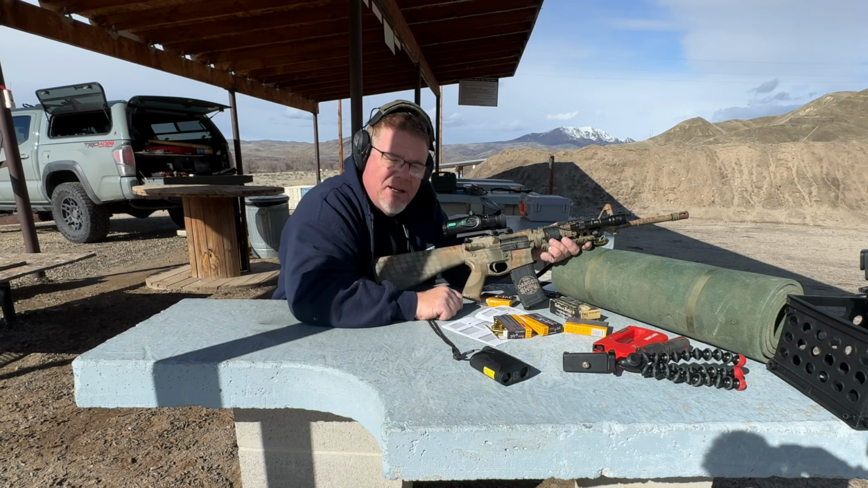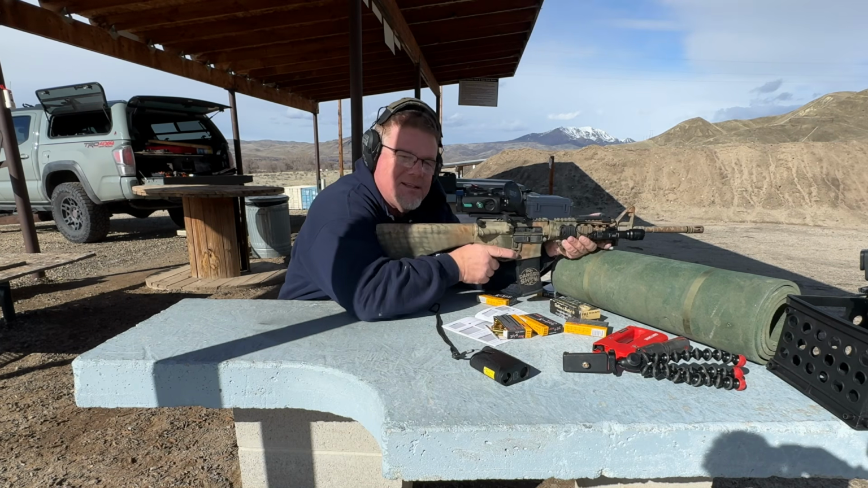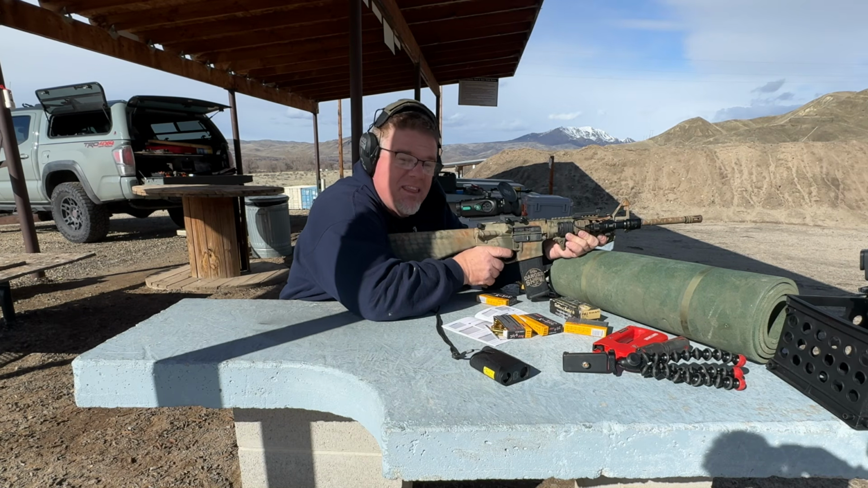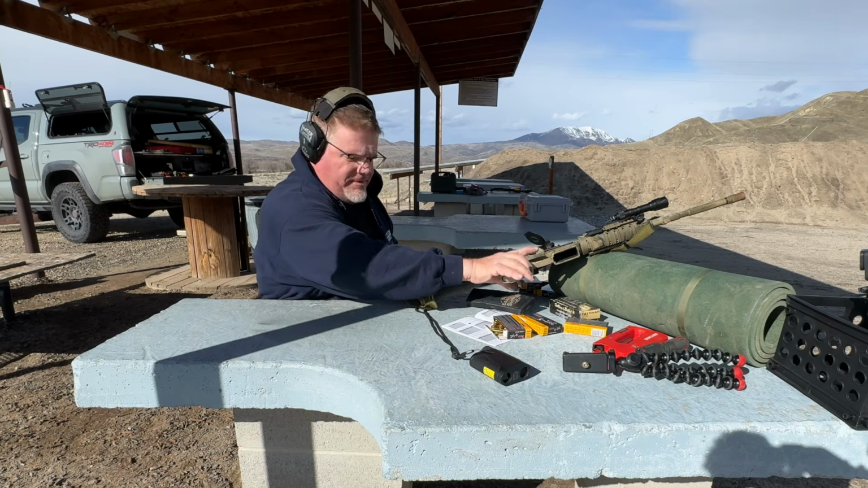I dialed the red reticle down to the bullet hole where it impacted. In theory, we should be on target or pretty damn close in only 2 rounds. It's not a one-shot zero, but it's a 2-shot zero in theory. Let's give it a try. Two rounds, let's go check it out.